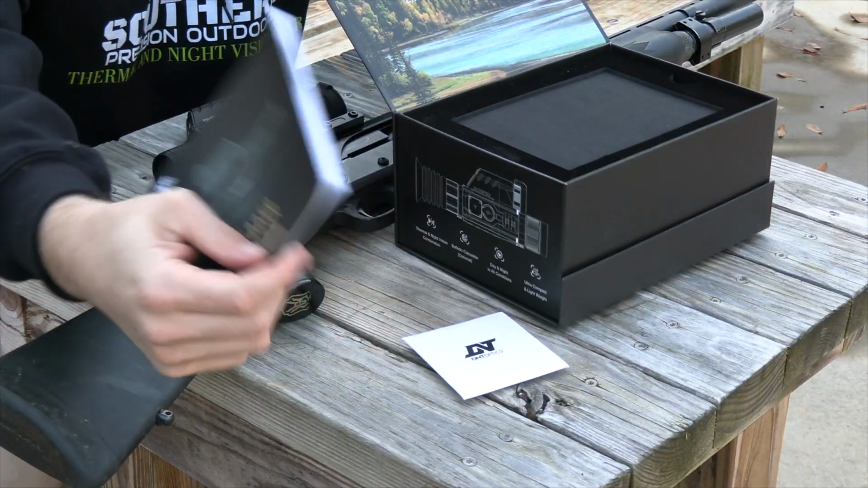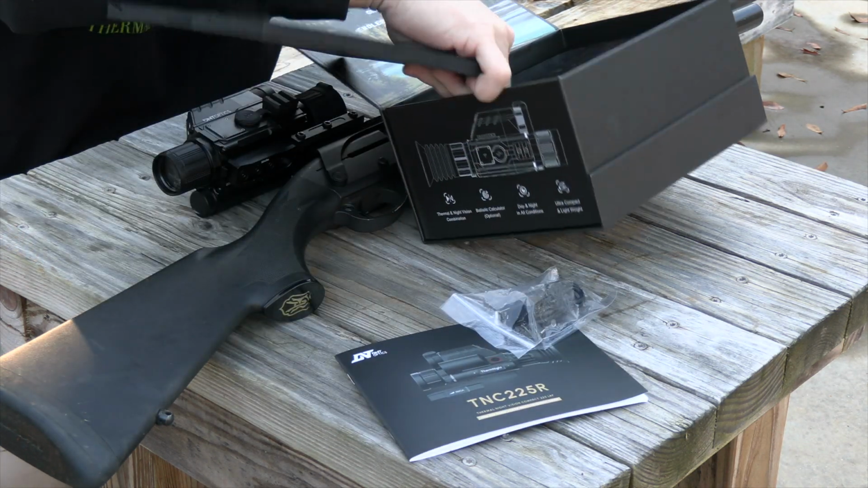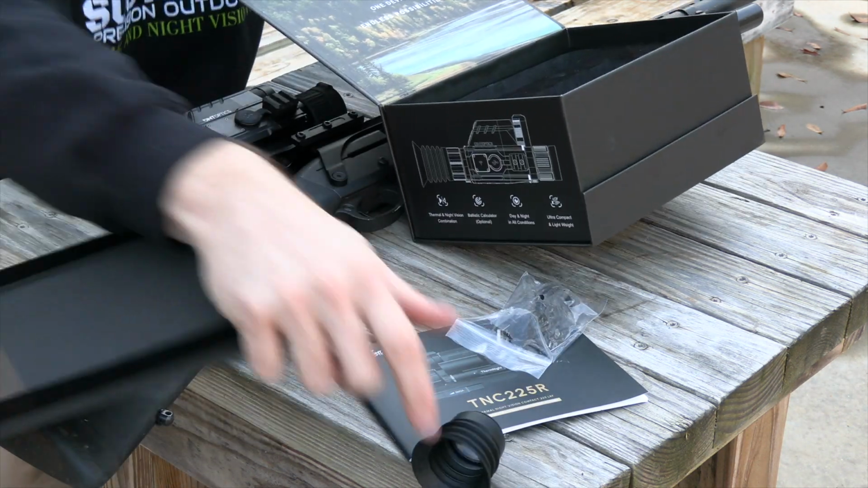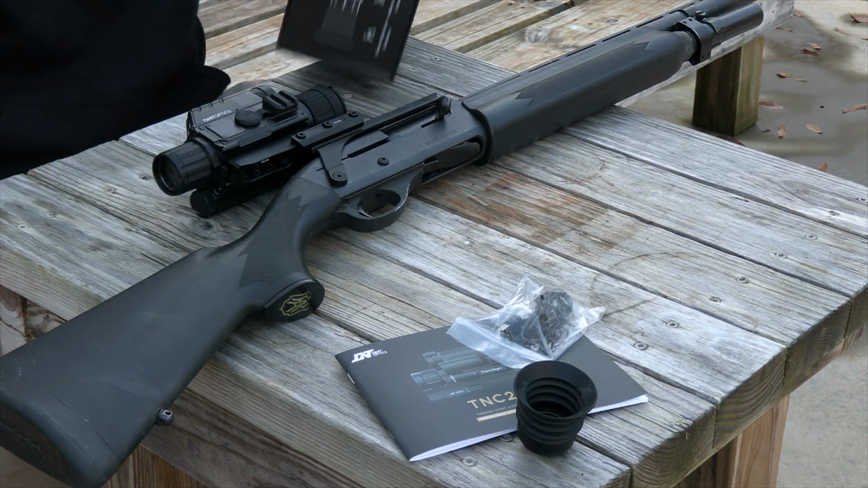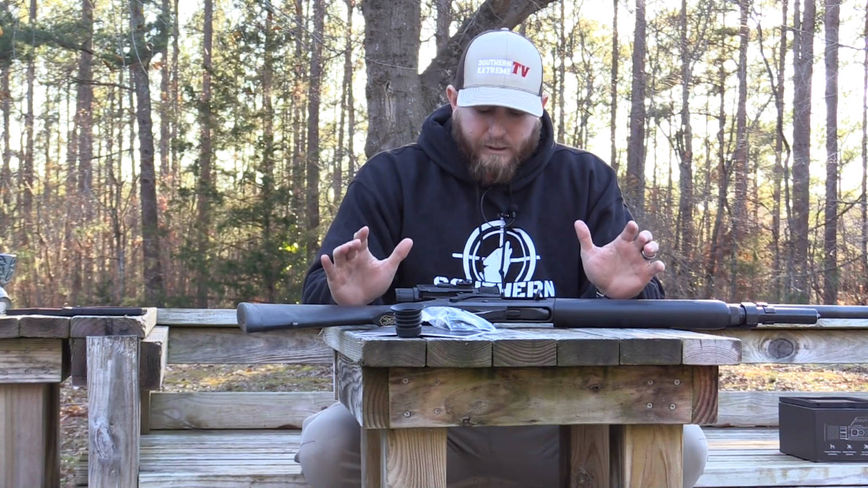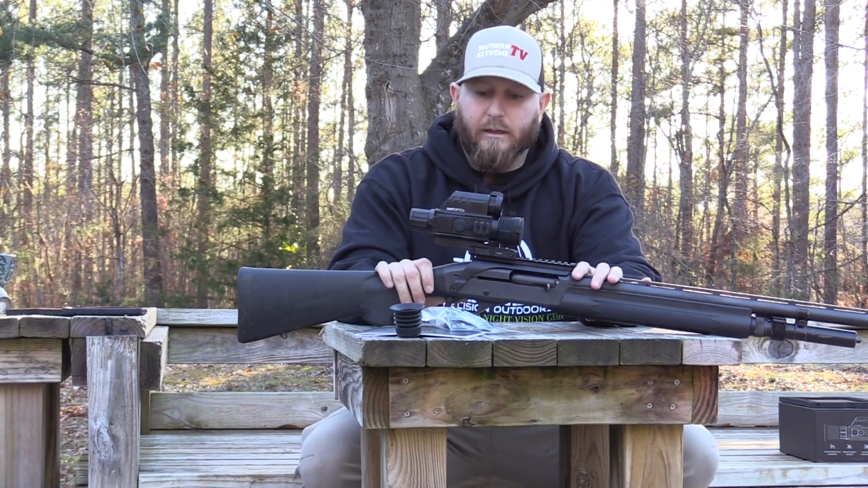You get a cleaning cloth, an instruction manual, and a charging cable. You do get an eyepiece that goes with it if that's something you're interested in, and then you get an 18650 battery, two of those with a charger. Right now I've got them in the house charging. So really excited about this optic, mainly because of a multitude of different reasons, and let's talk about those.